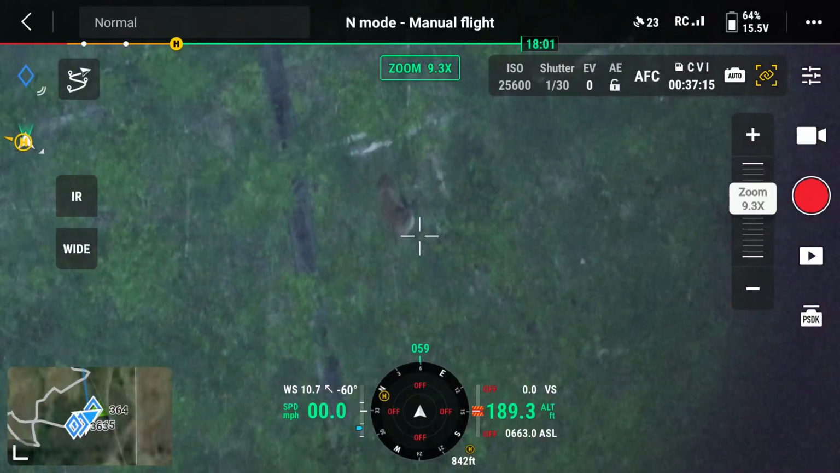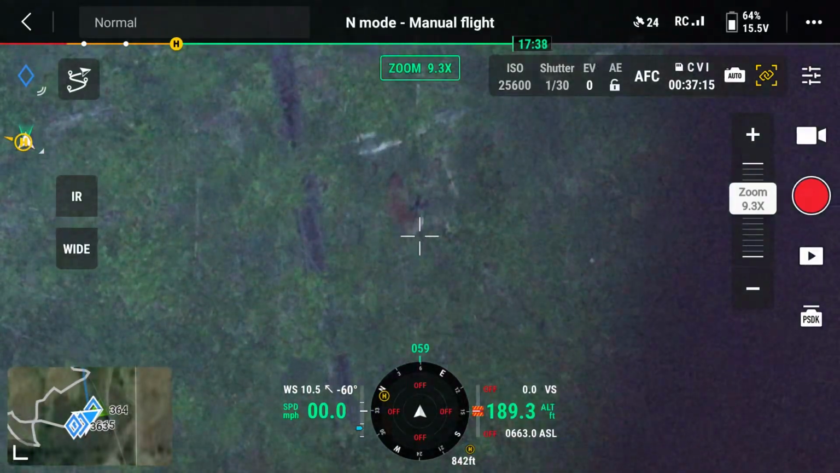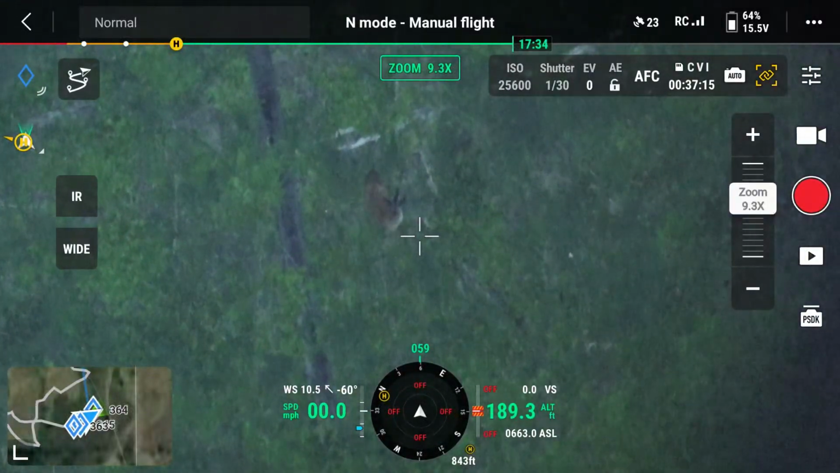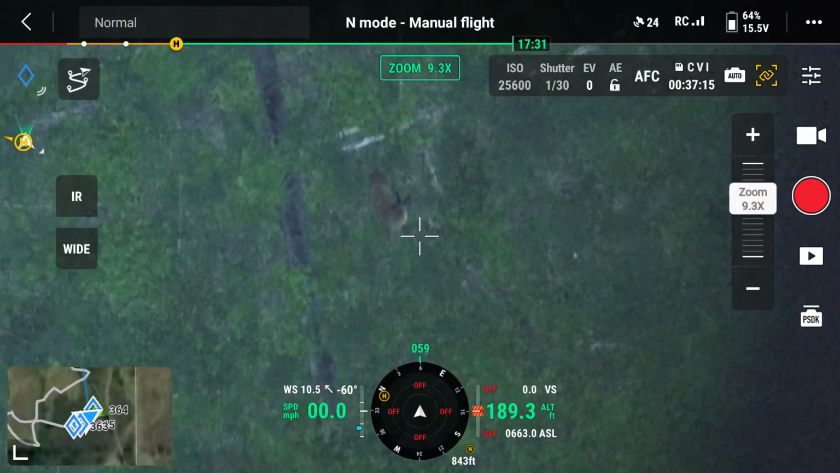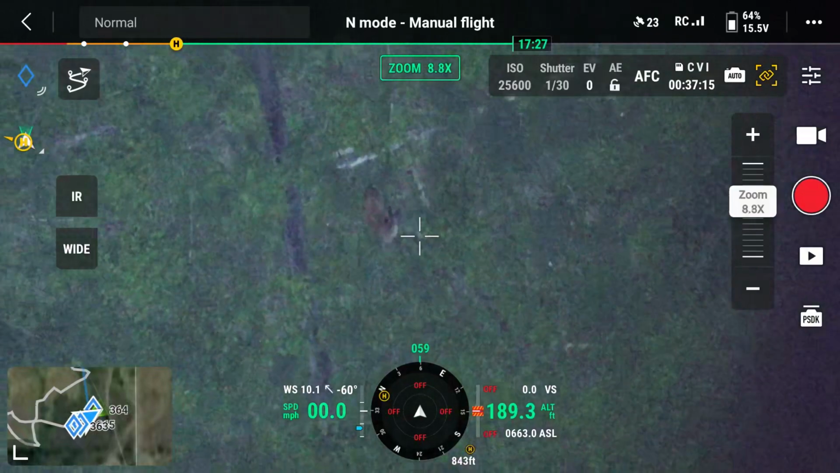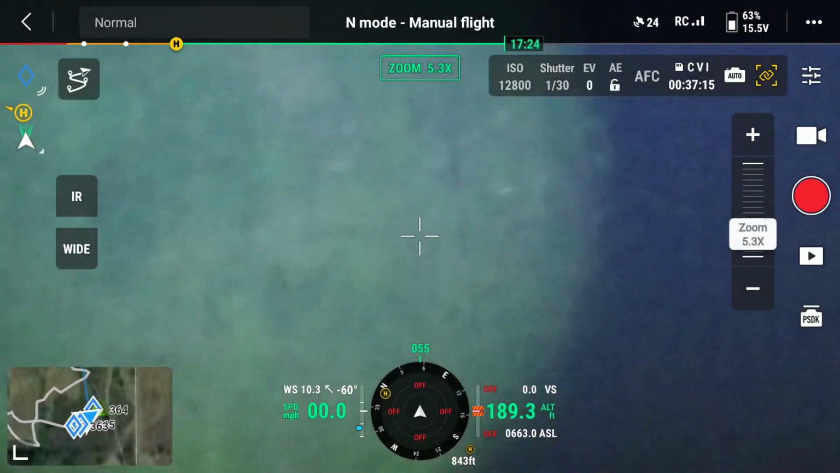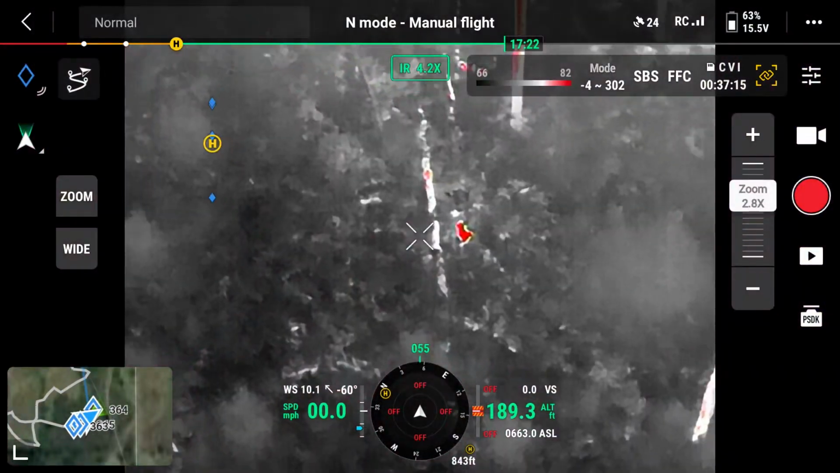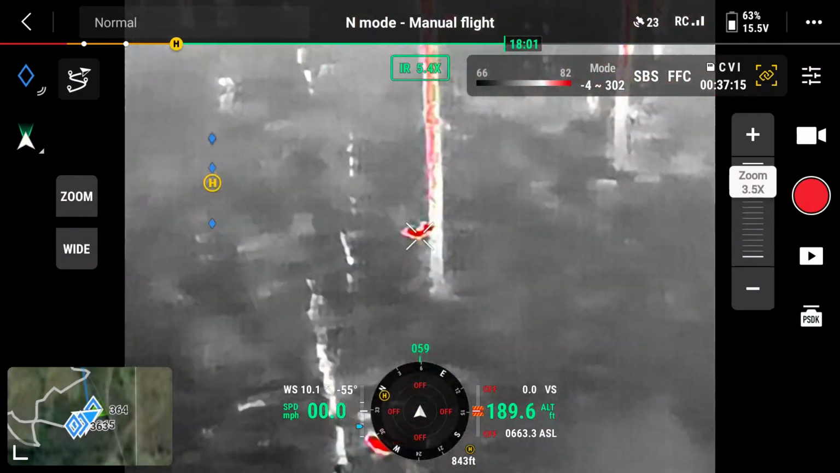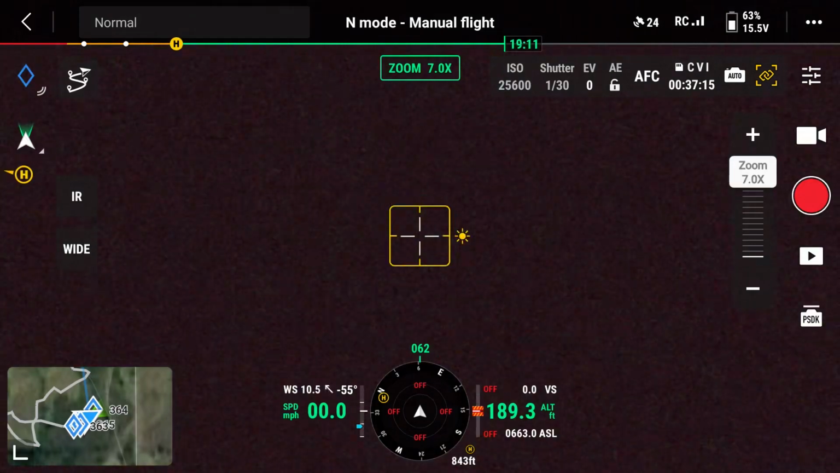So here you see I've located a couple of animals. Turns out to be a couple of deer. So you can see there I got lined up at the thermal, switched to zoom, zoomed in plus, over the 7.0 transition, flipped on the light, and the deer are center frame, or mostly. Also, one thing to note,